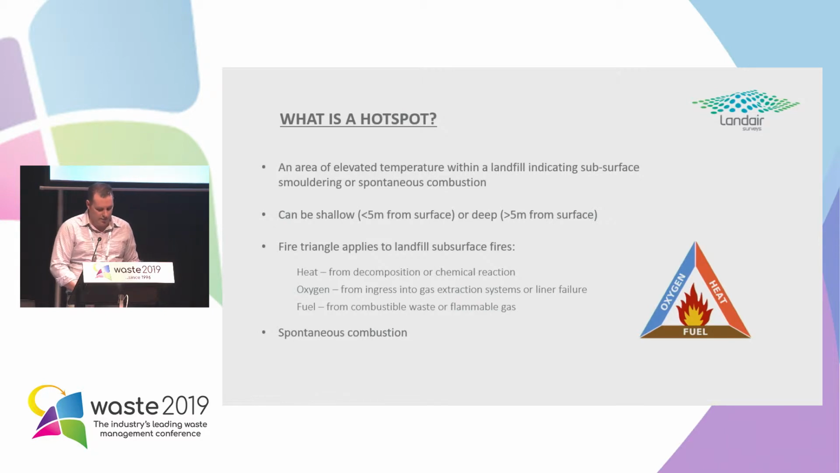And that's the same in landfill situations. In landfills, subsurface, you've got heat from decomposition or chemical reaction. And interestingly, over the last couple of years, we're seeing an increase in heating coming from lithium battery corrosion and lithium battery breakdown. You've got fuel from combustible waste or flammable gas. But the key trigger for a landfill subsurface fire will be oxygen, and that comes from ingress into the gas extraction system or through some sort of line of failure.